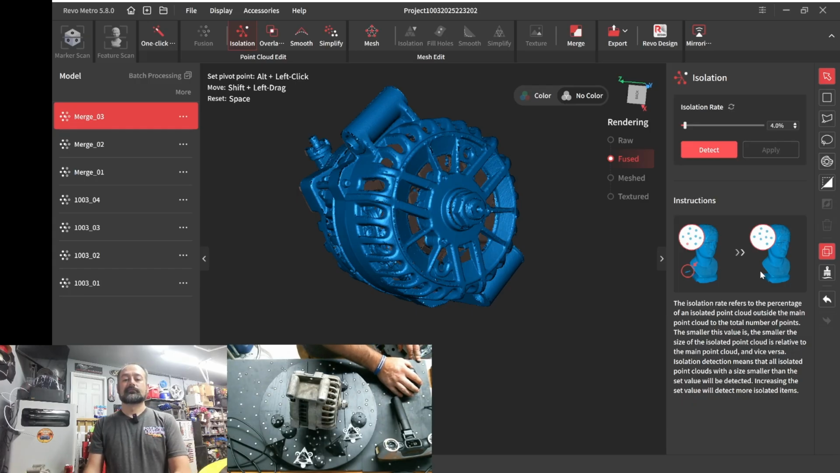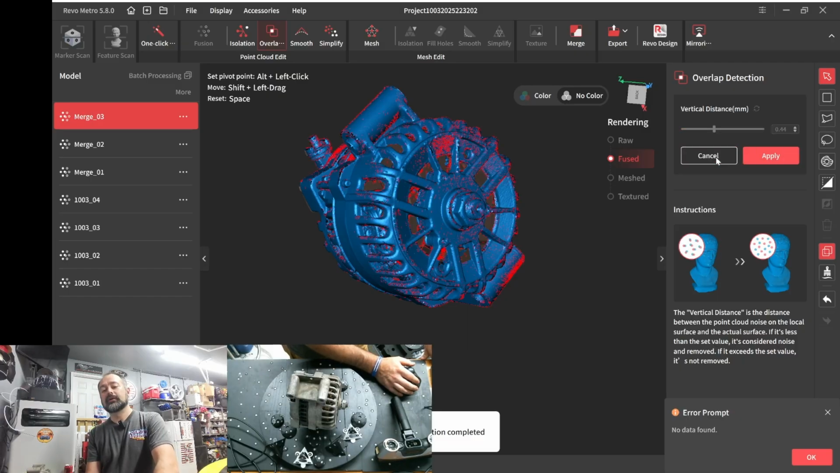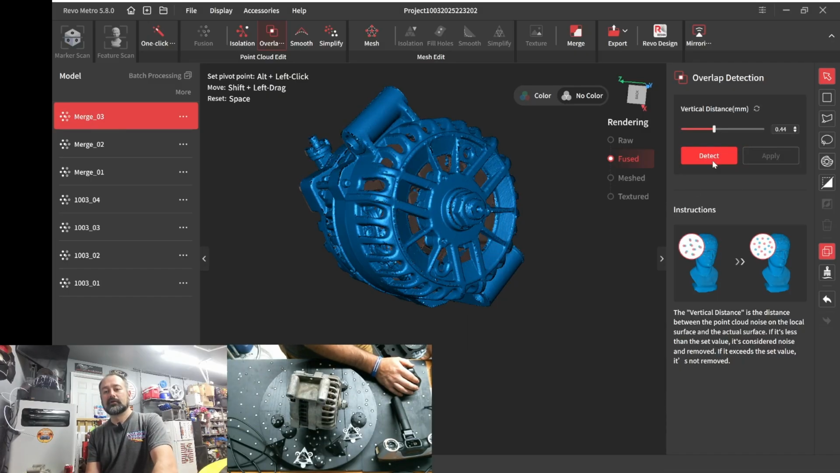Alright, cool. I'm going to do overlap detecting at 0.44. This is where you really need to do overlap detection and clean up. Okay, just keep going, detect. Basically, you keep doing this until it barks at you.